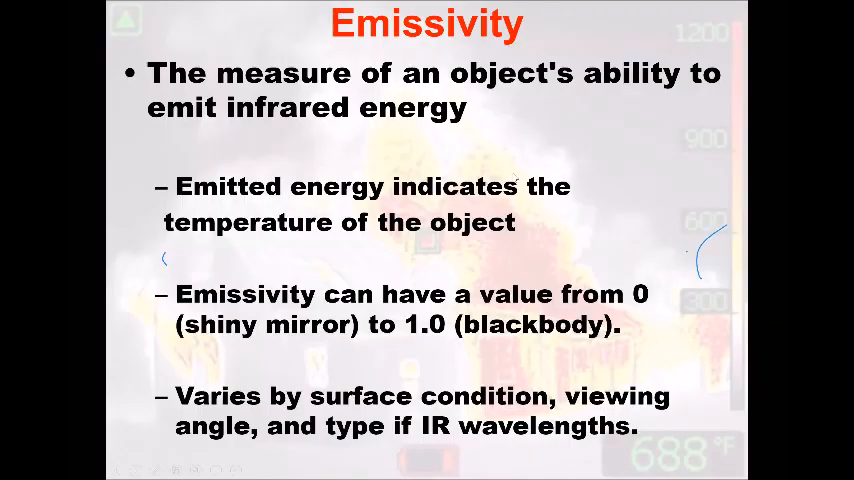So emissivity is the ability of something to give off and emit infrared energy. It's kind of like anything in the fire service, everything from 0 to 1 is kind of how we rate, like if something mixes with water or not, or is lighter than air or not. So emissivity can have a value from 0 to 1. 0 being something shiny like stainless steel appliances, really nice glossy floors, roofs, things like that, metal roofs. And then 1 is a black body, or what we call a natural body. Human skin is the closest thing to a 1 that we would probably look at.